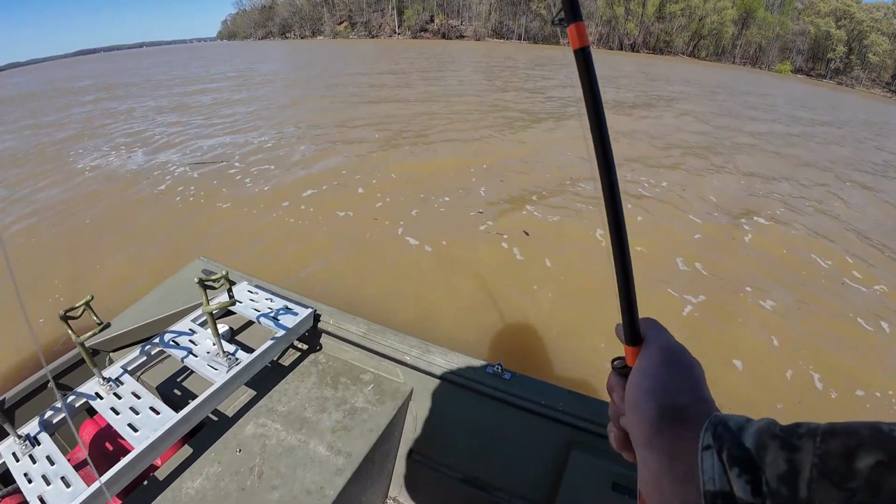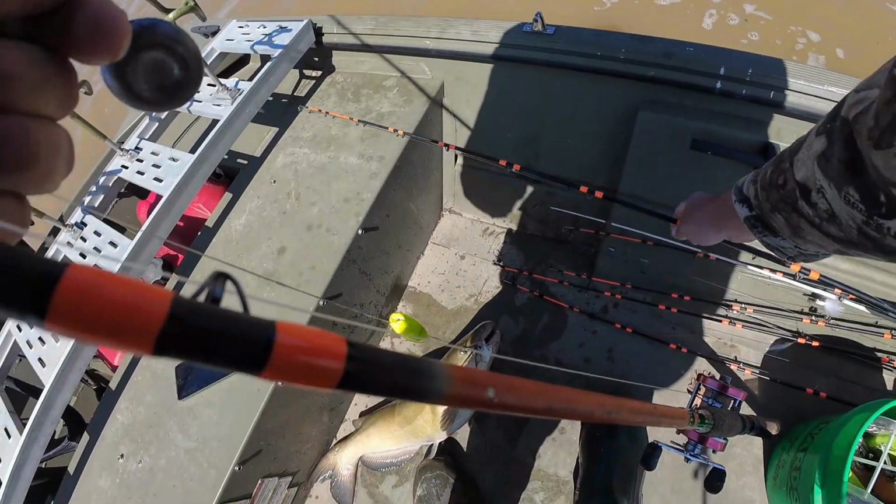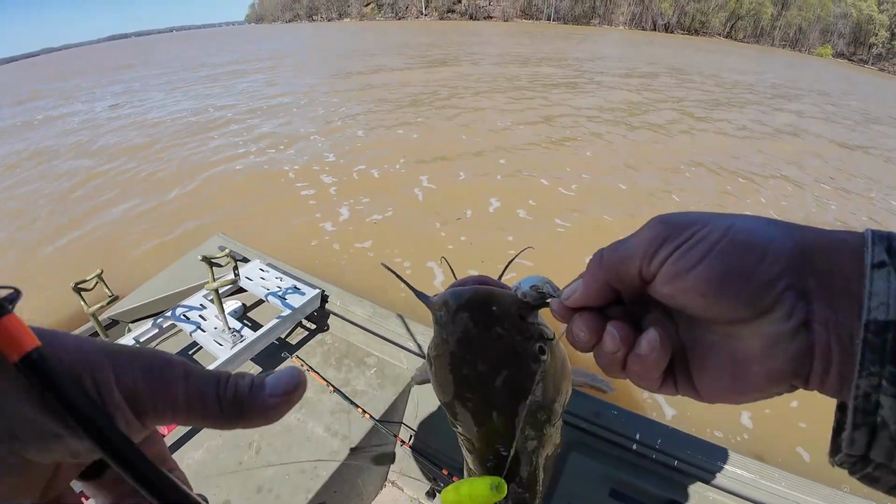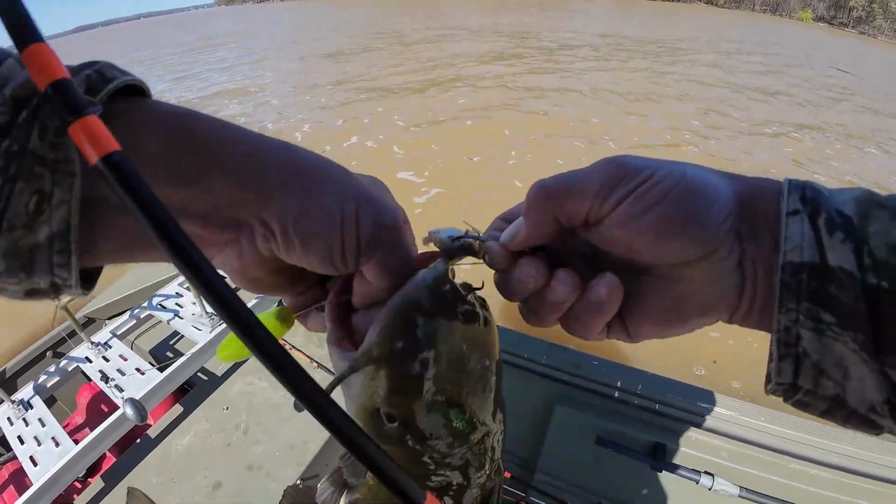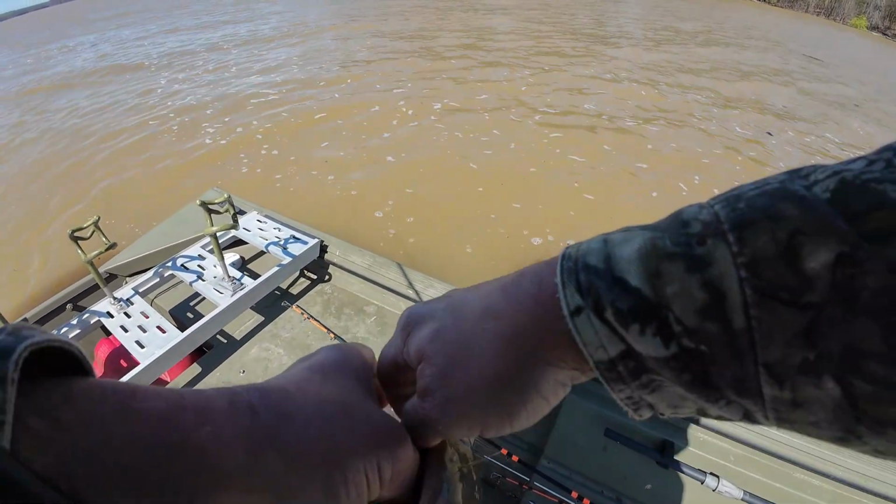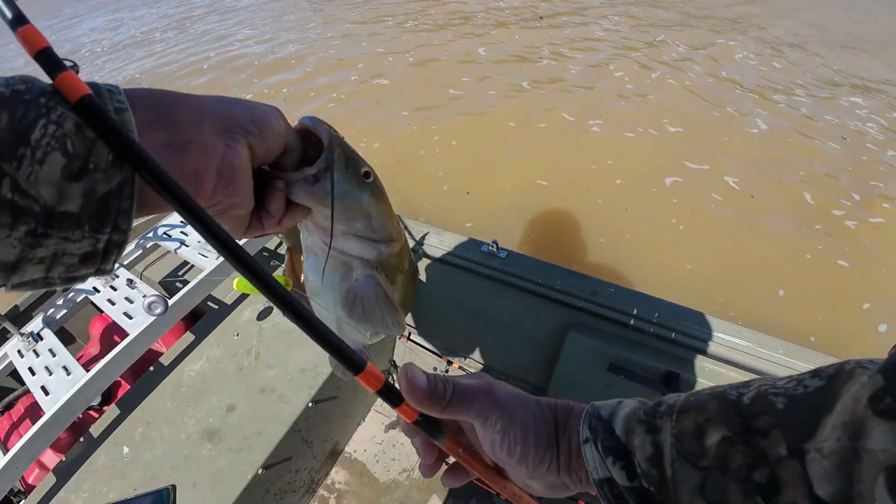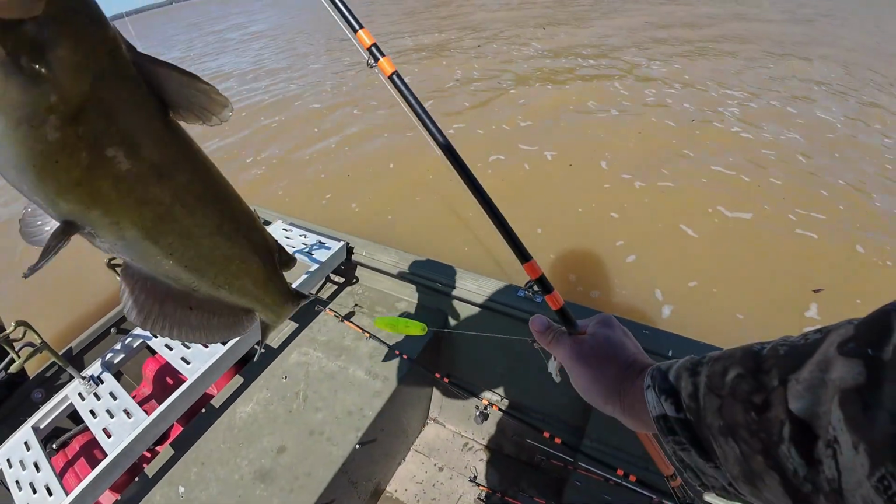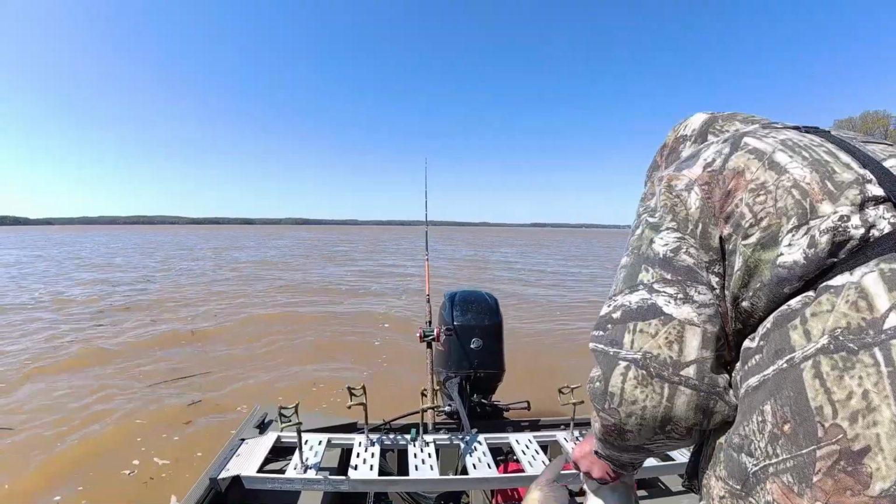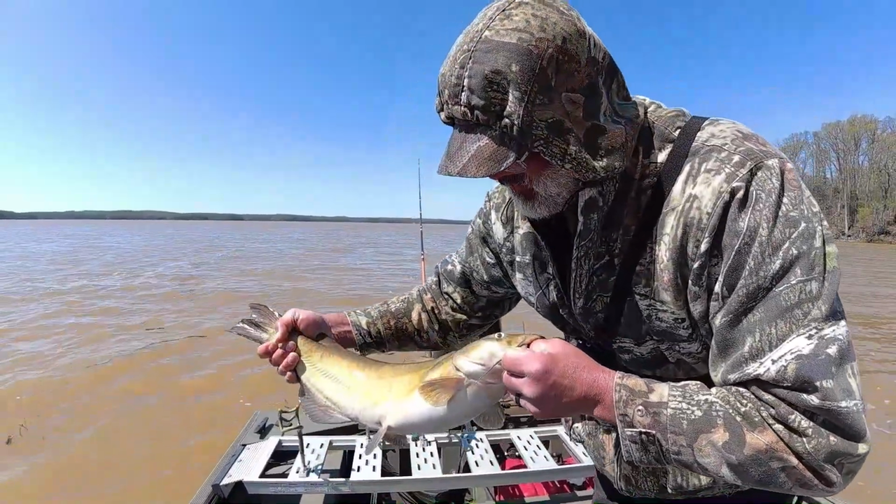That's a pretty good sized little channel cat. Another 3.5, 4 pound channel cat.